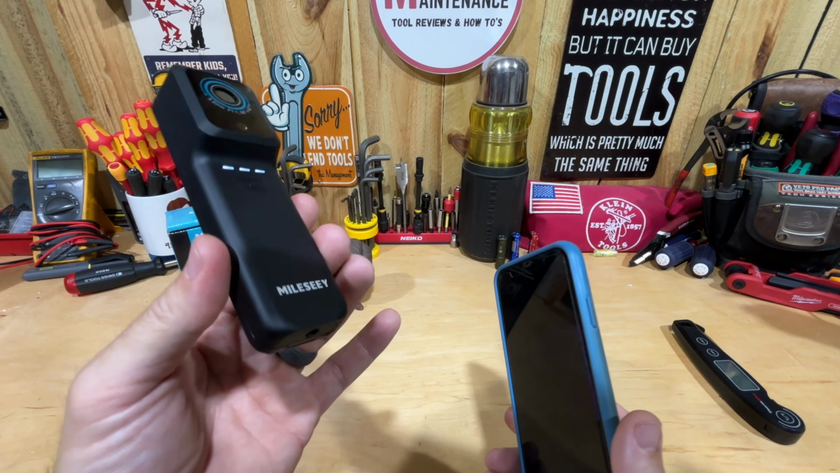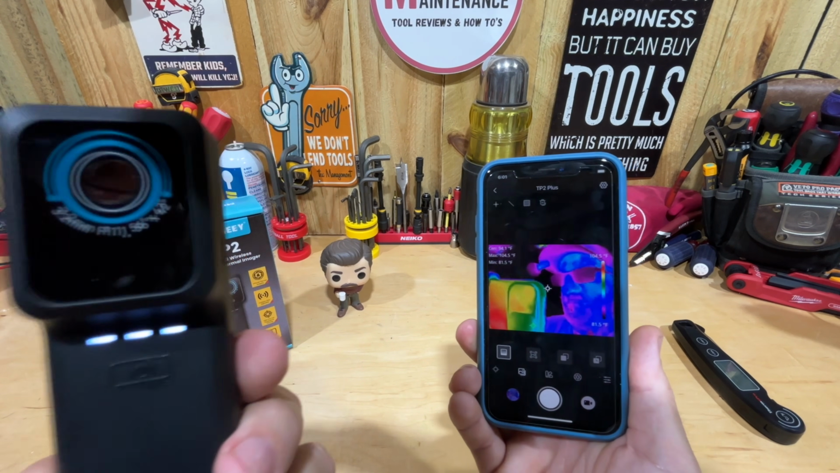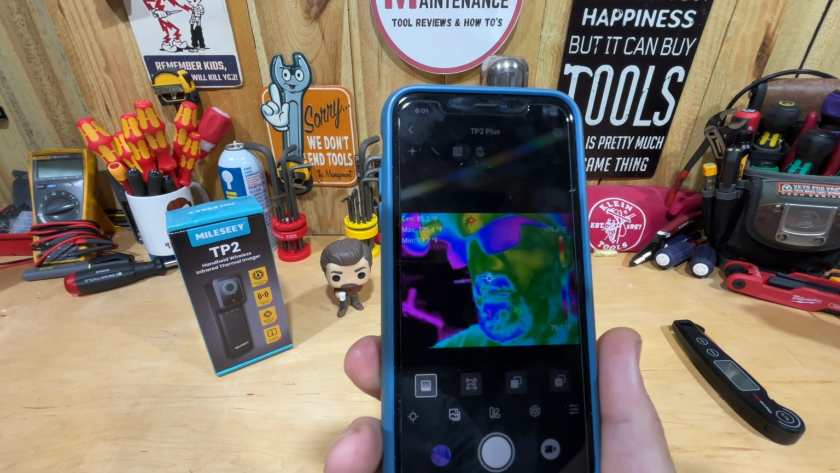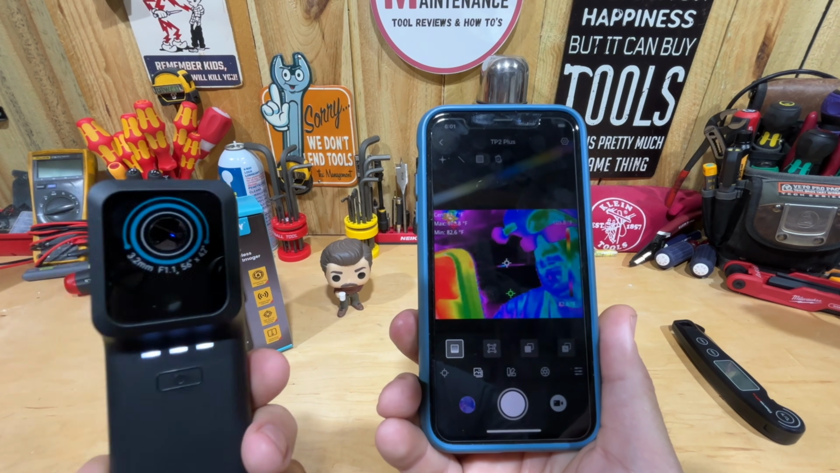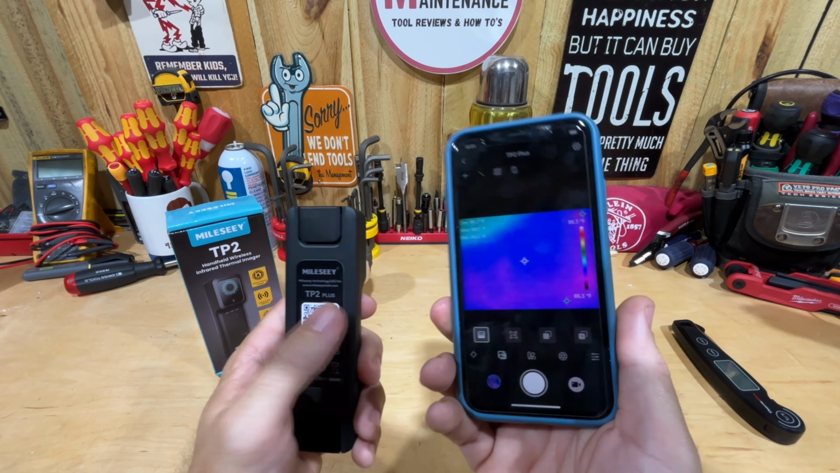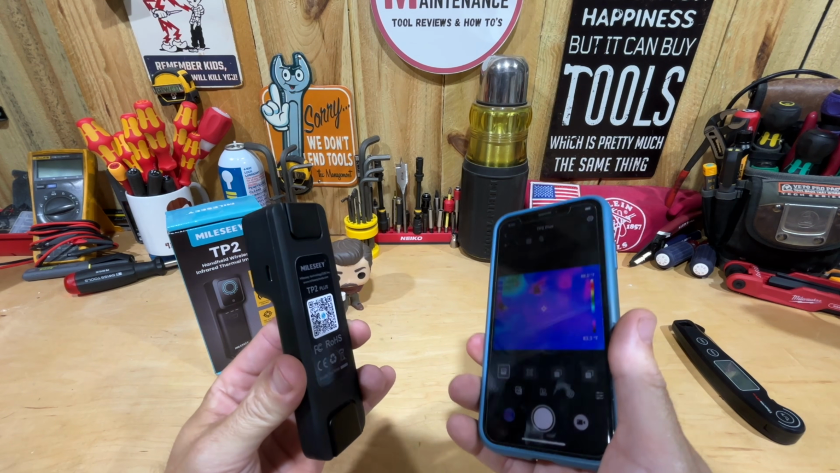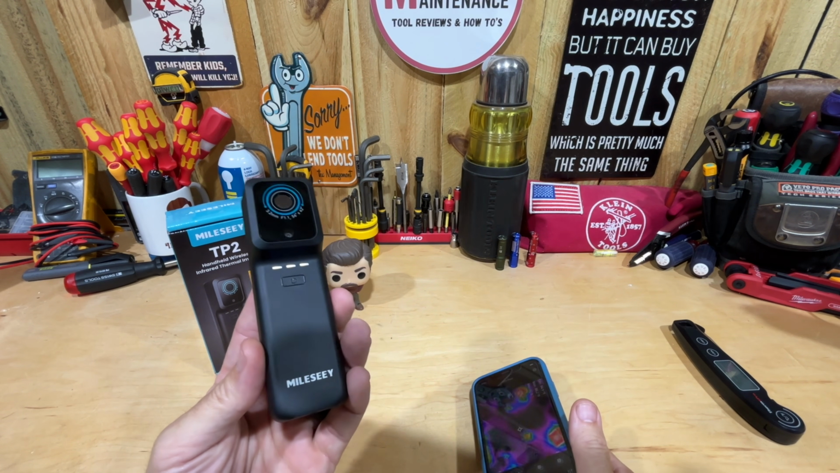And again, it doesn't even have to be used on a phone. You can see here, I've got it on me right now. Maybe you can kind of see my face if I can get it into the picture there. I've got this thermal imaging camera not even on my phone right now. It's really a hands-free version that just works wirelessly with your phone. So you're just using your phone as a device to be the screen. It doesn't have to be hooked onto it in any sort of way. And I think that that's a good option with this.